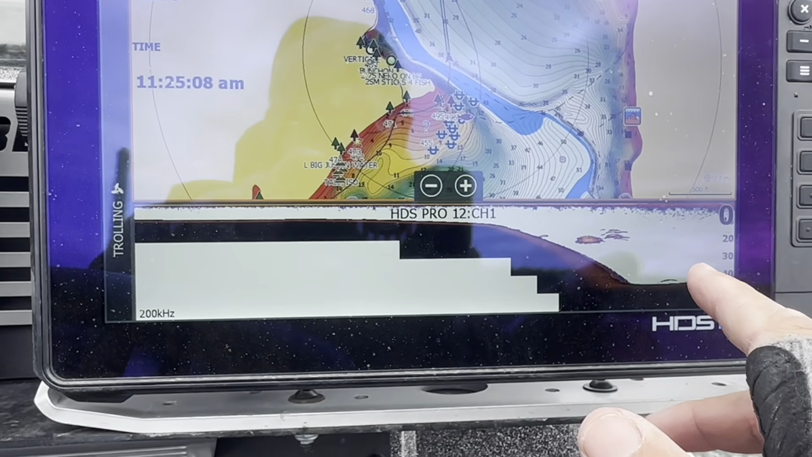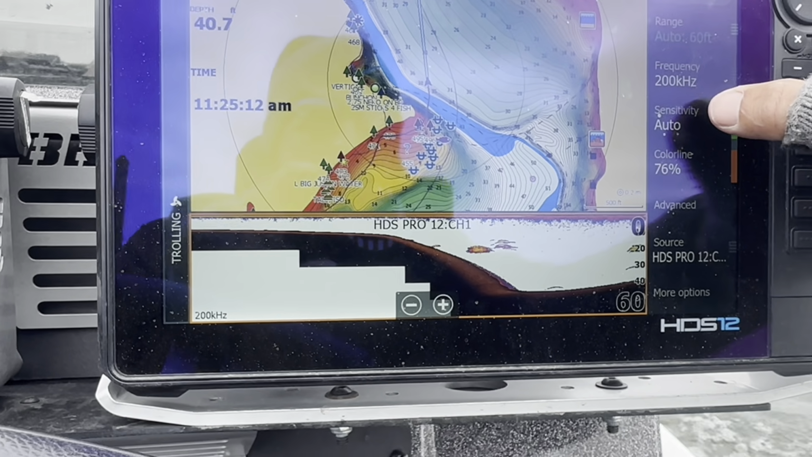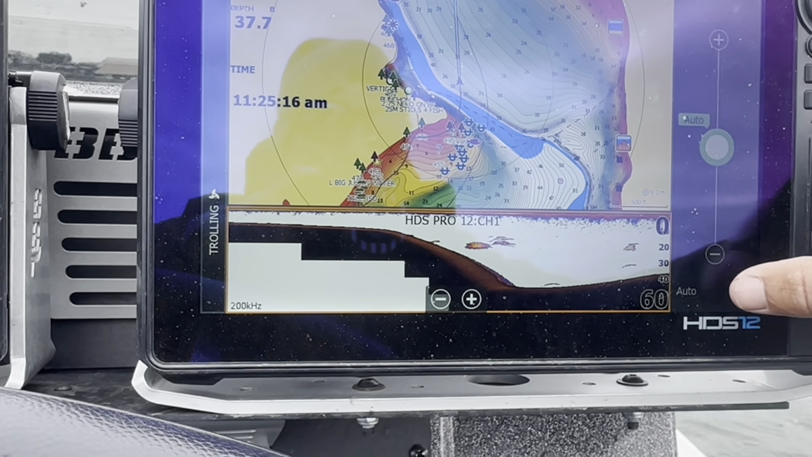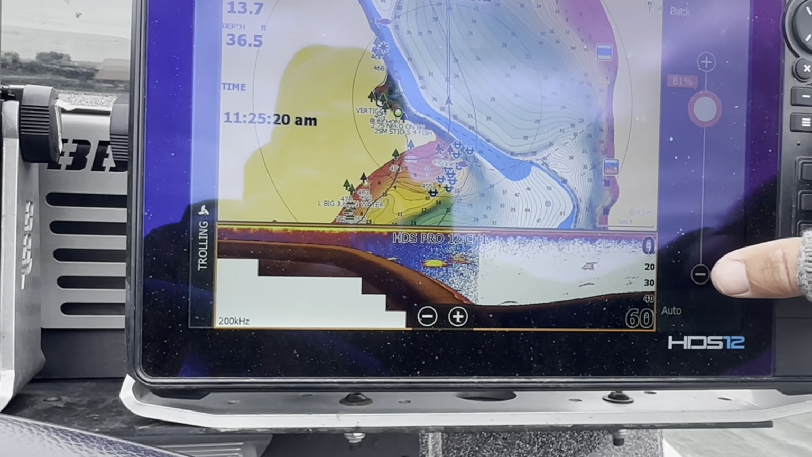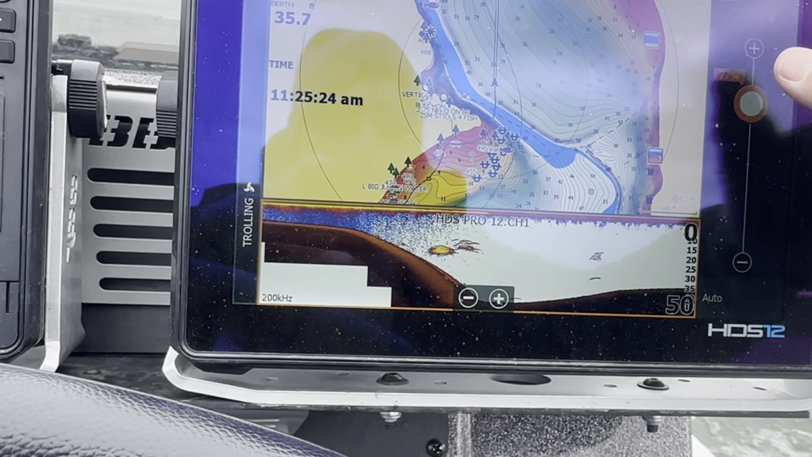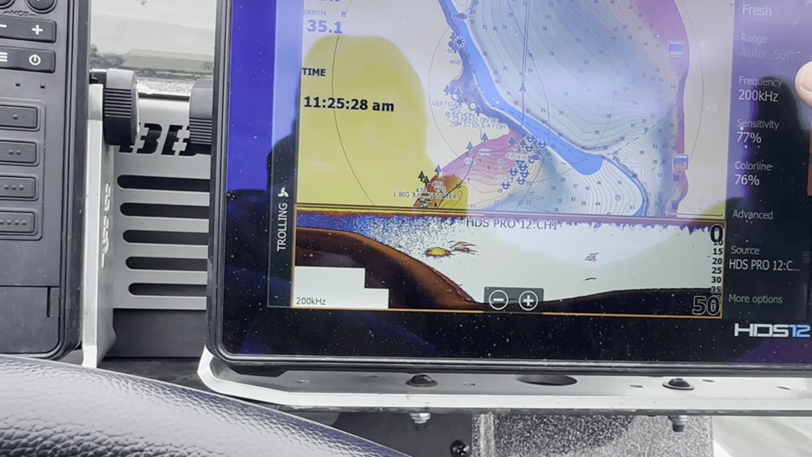Here you can see my 2D. I'll show you some stuff on here. Actually, I have it on auto sensitivity right now. It's actually pretty clear. I like how it looks. You can change it off auto, and it starts at 79%. You can go plus or minus from there. See, when I go plus, it makes a lot of stuff show up on there. Then I can clean it up from there just by going up and down.